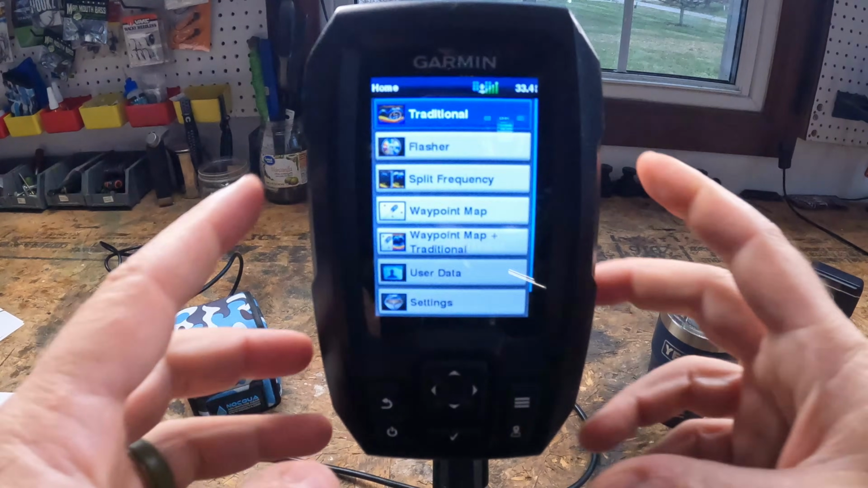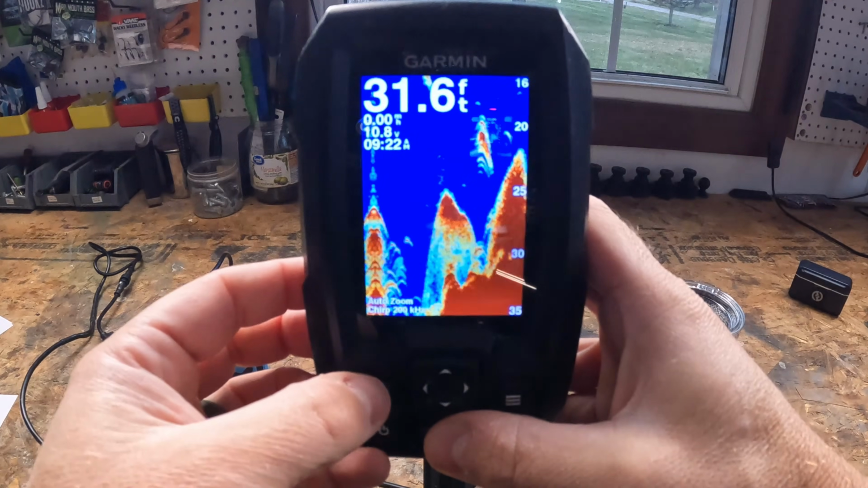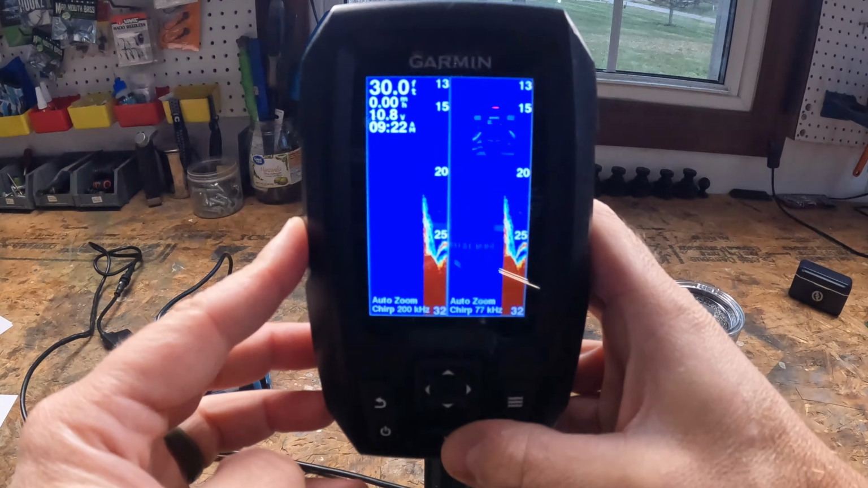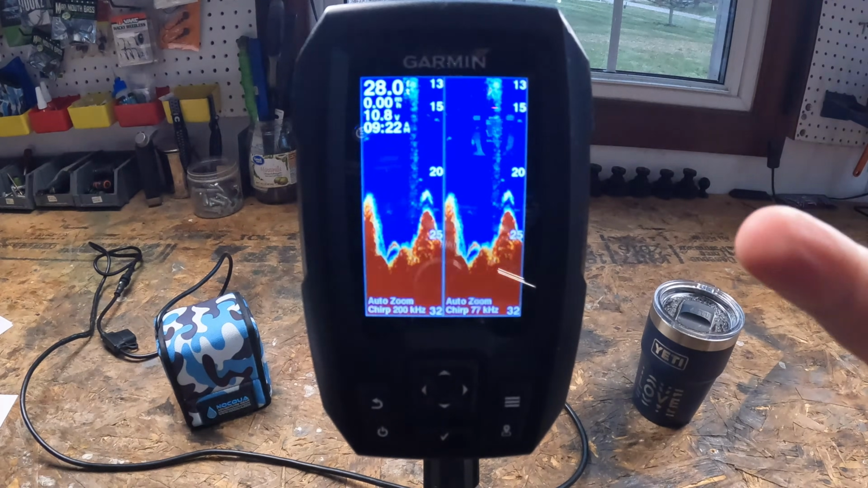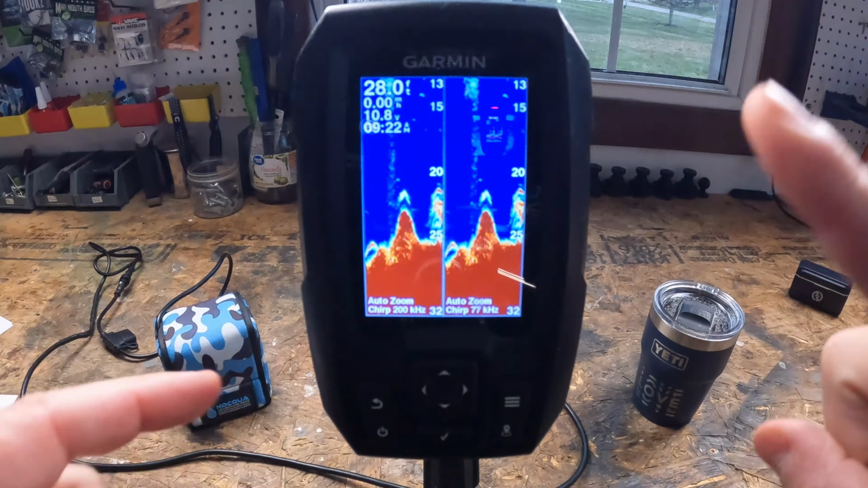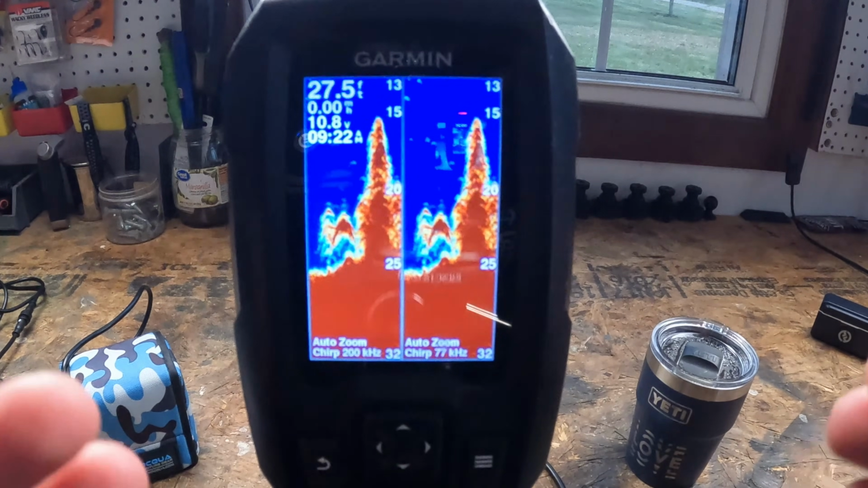Let's hop in. Getting to it's really easy. On the main page, most people would hit the traditional and head in here. However, if you go down 2, you'll get the split frequency. Essentially, split frequency lets you see 2 sonar frequencies side by side on one screen. So think of it like getting 2 sets of eyes under your vessel at the same time.